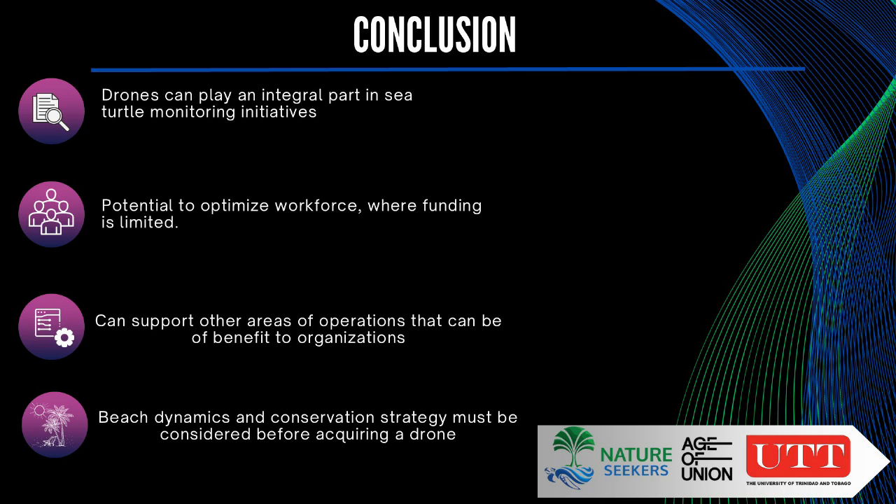However, I will add finally that the beach dynamics, the conservation strategy and the conservation goal must be taken into consideration when selecting a device. It shouldn't just be, oh, this is a new device, this could do X, this could do Y, this could do Z, let's purchase this for our program. We need to take into consideration what we're trying to do and what we want to get out of it before we go on to purchase a drone or a device.